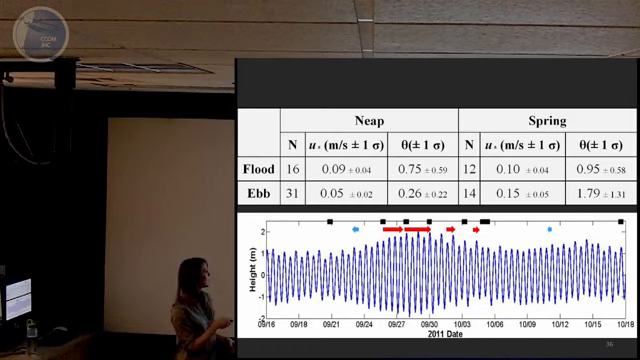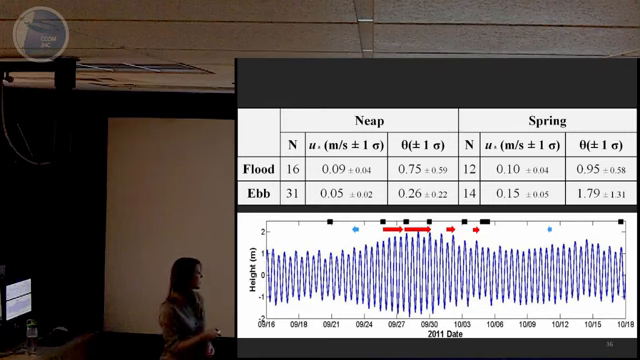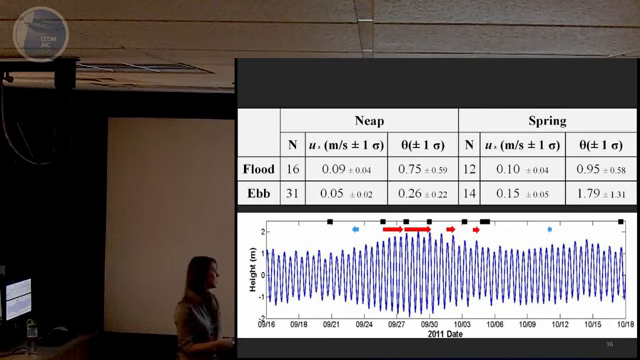And the next parameter to look at is the U star friction velocity. If we look at just the neap friction velocities, you see that the number is greater during flood than during ebb. And this is consistent with seeing an onshore migration during neap tides. Conversely, if you look at the spring values, you see that the ebb friction velocities are higher than the flood friction velocities, and we see a net offshore migration over this period.